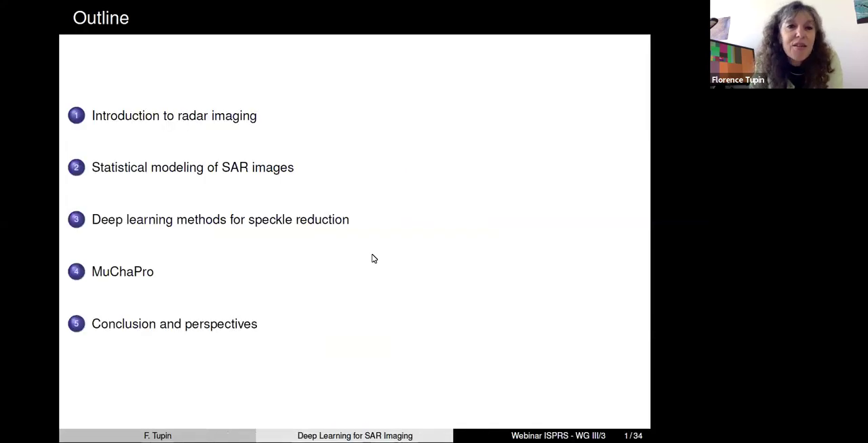So here is the outline of my presentation. I will first give a very brief introduction on radar imaging. You probably know very well what I will say. Then I will do a short reminder of the statistical model that we can use for SAR images, and I will especially describe the Goodman model.